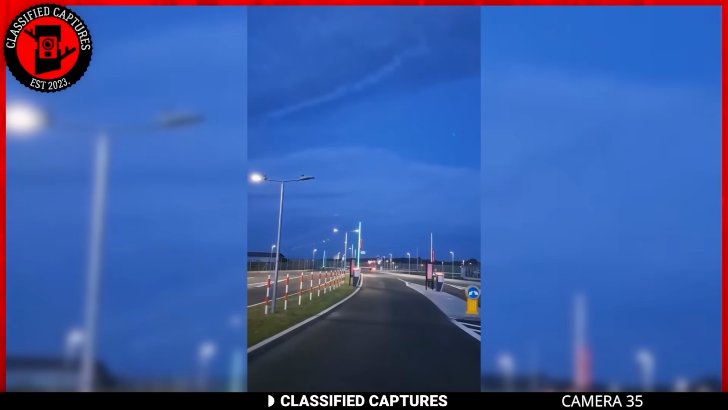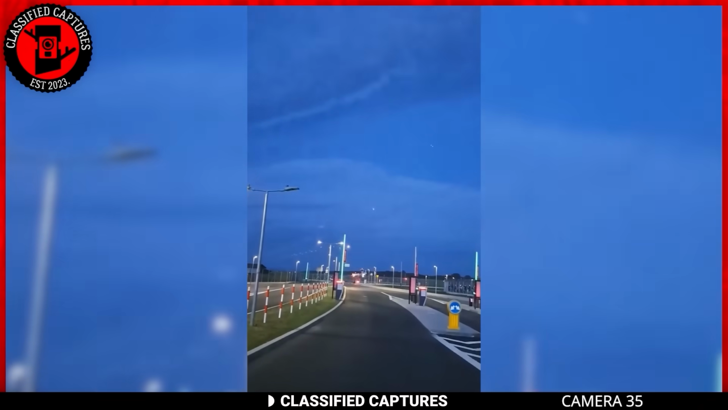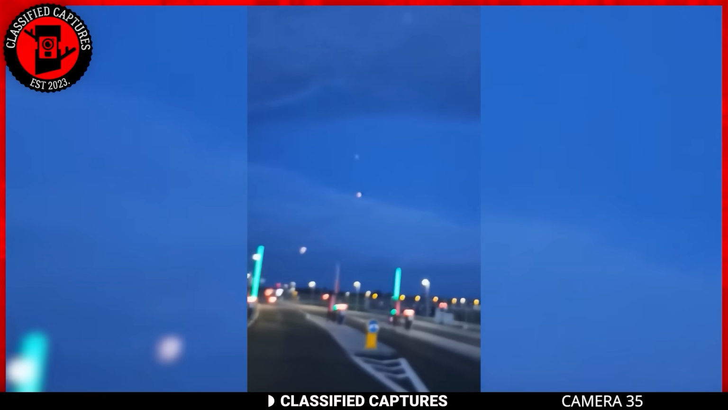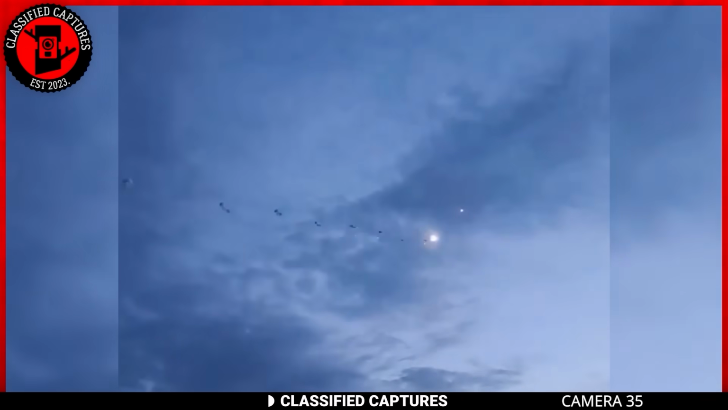Do you see it? Unusual crafts projecting beams of light into the sky. What's intriguing is that these lights aren't confined to the crafts. Instead, they extend across the entire visible expanse. Before hastily forming conclusions about this mesmerizing light display, let's carefully explore the myriad possibilities of what it might signify.